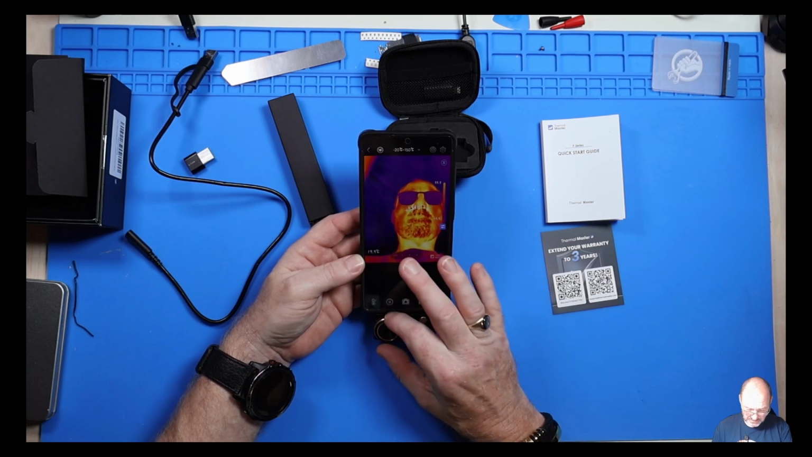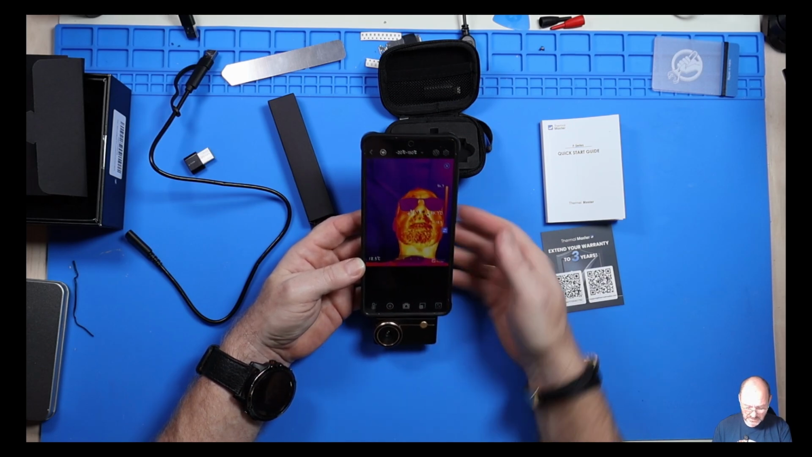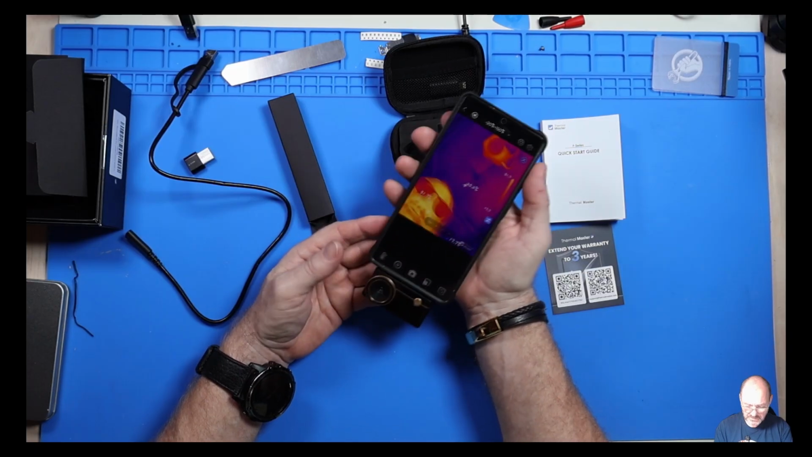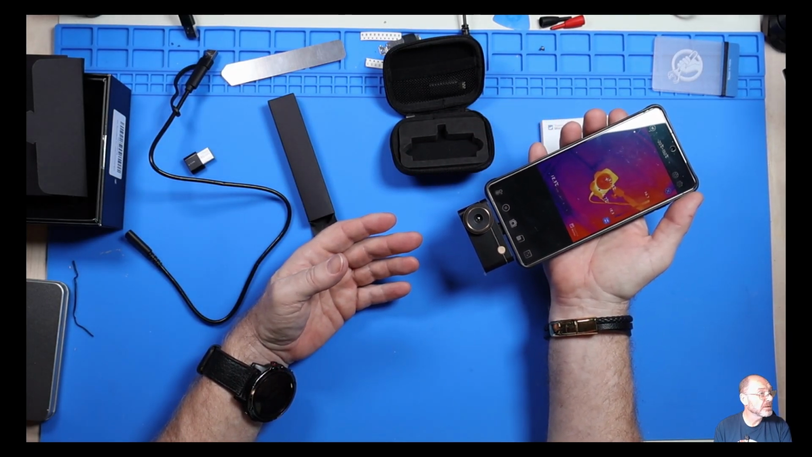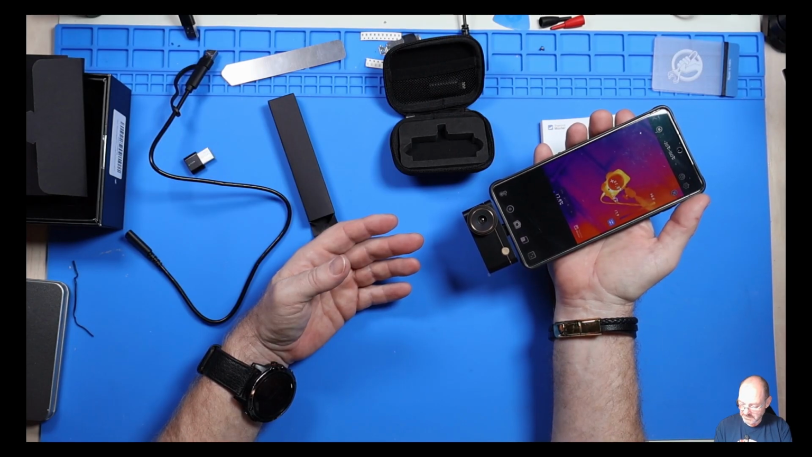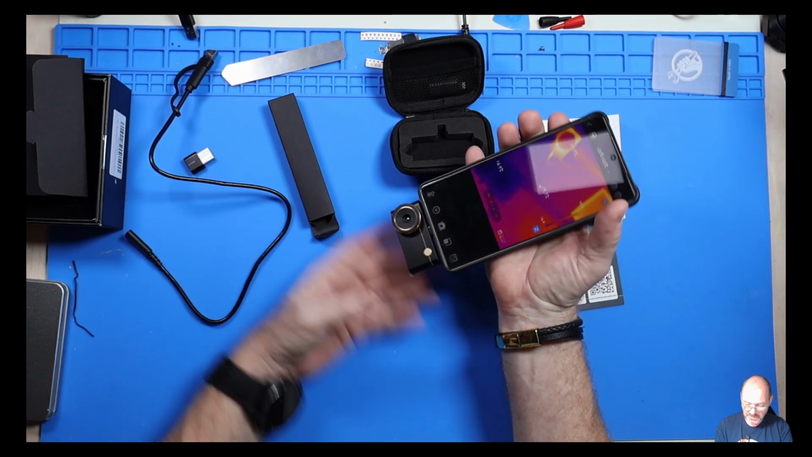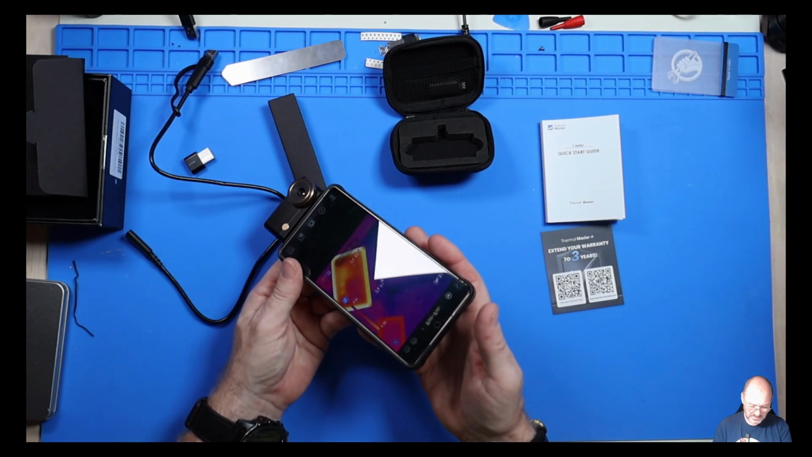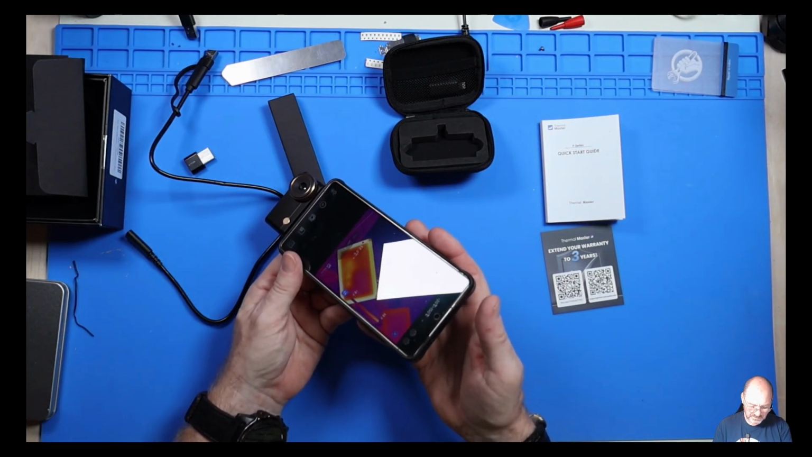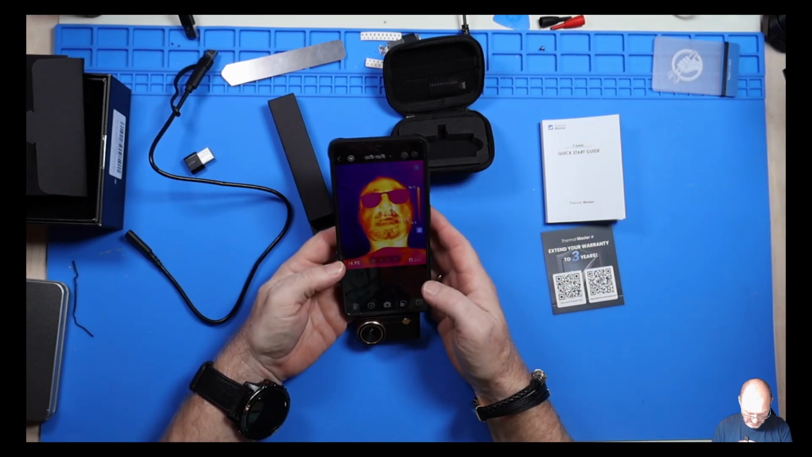All right, well, it's still nice and sharp. I mean, if I point it at my camera, there you go. Hopefully you can see that. I have a light over there I can probably point it at. There we go. Yeah, that works quite well.